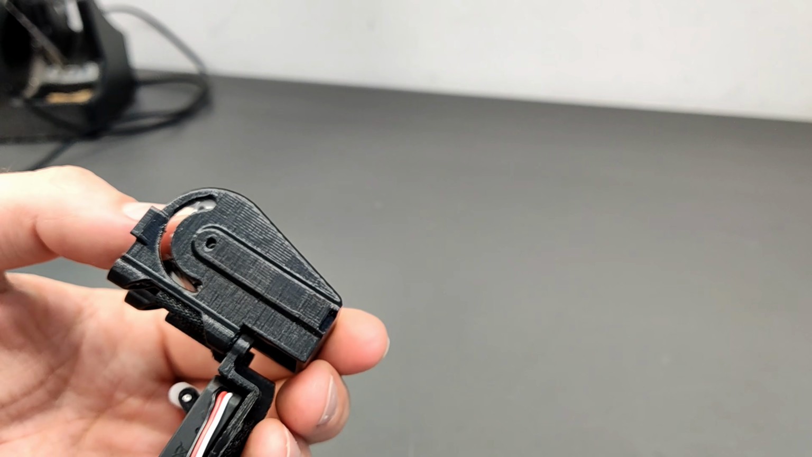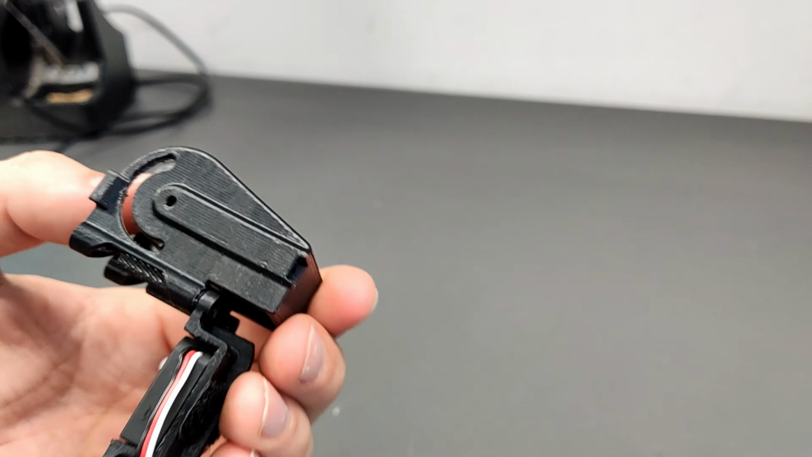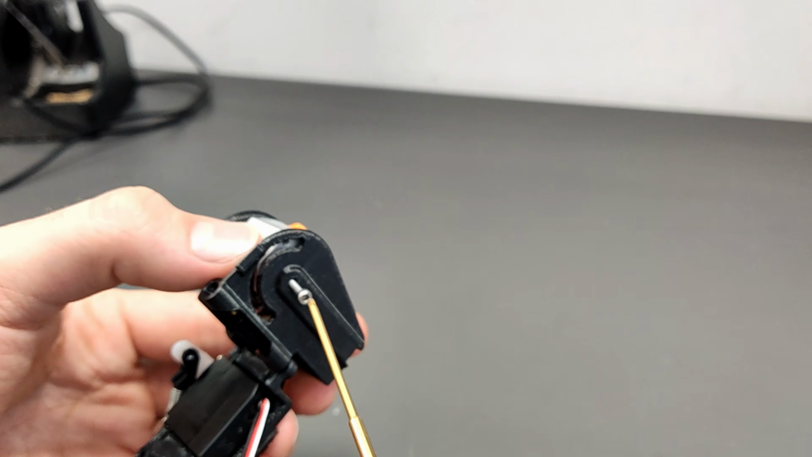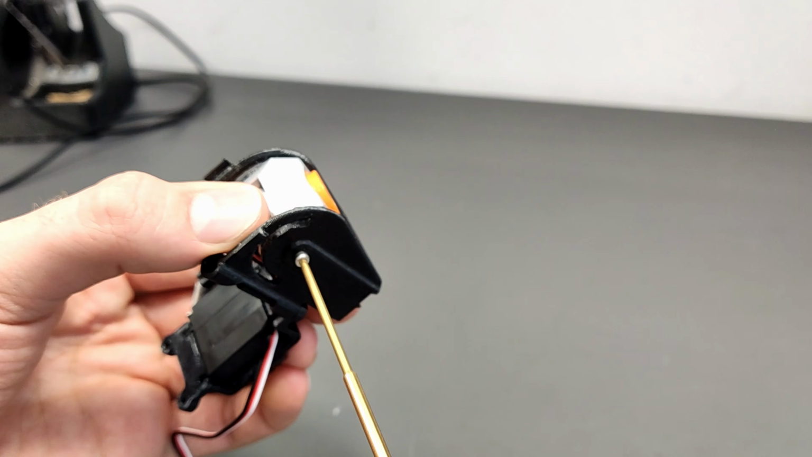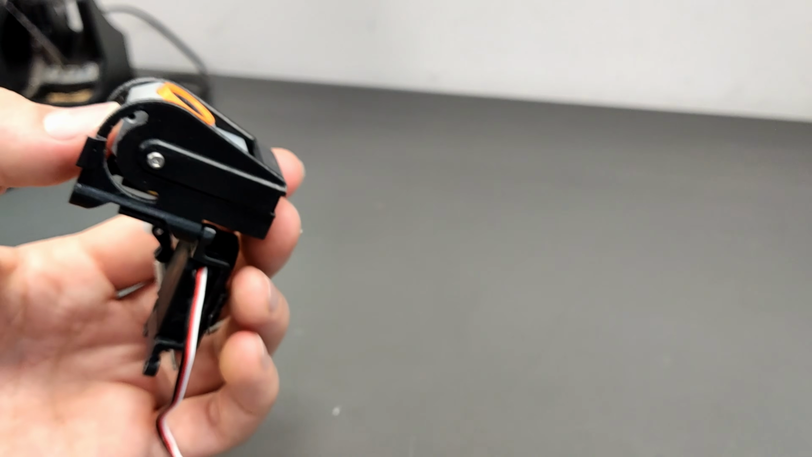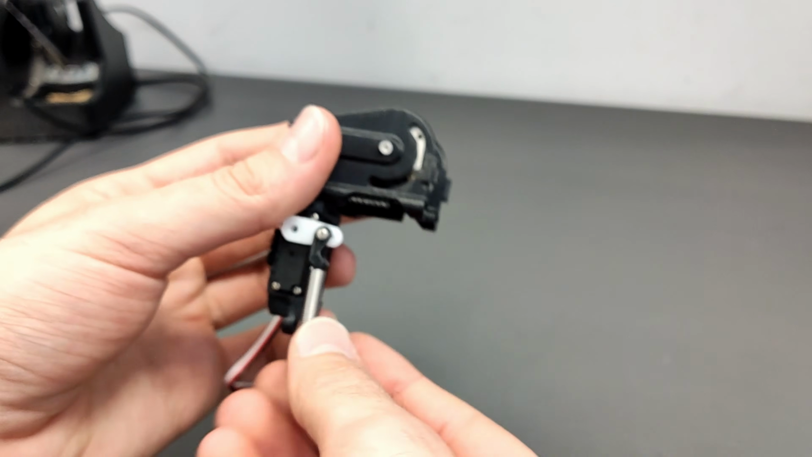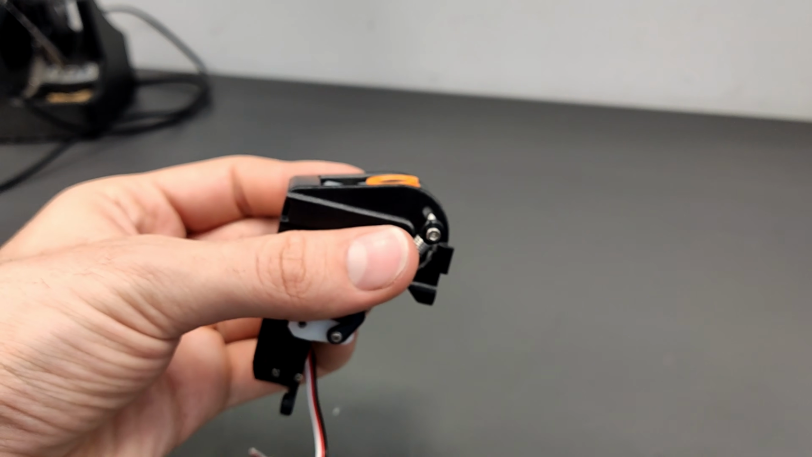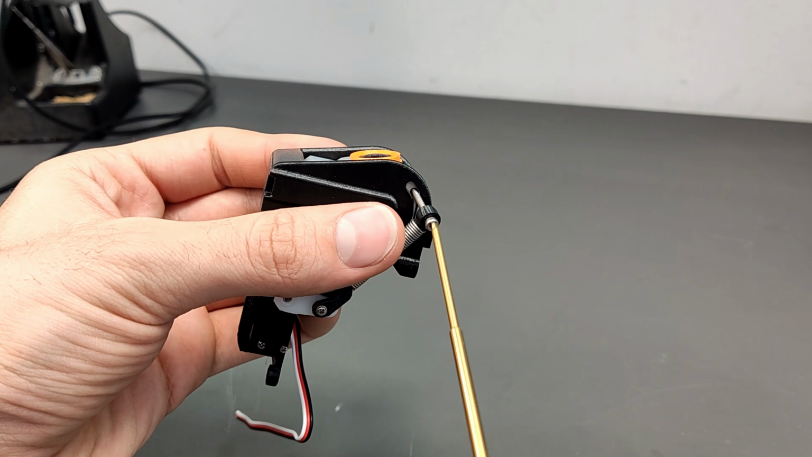Do the same on the other side. And then mount the long M2 screw. We recommend using Loctite screw lock. The screws could become loose after some time.